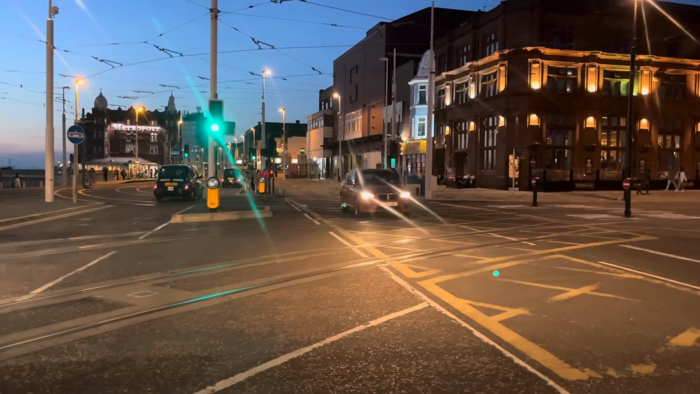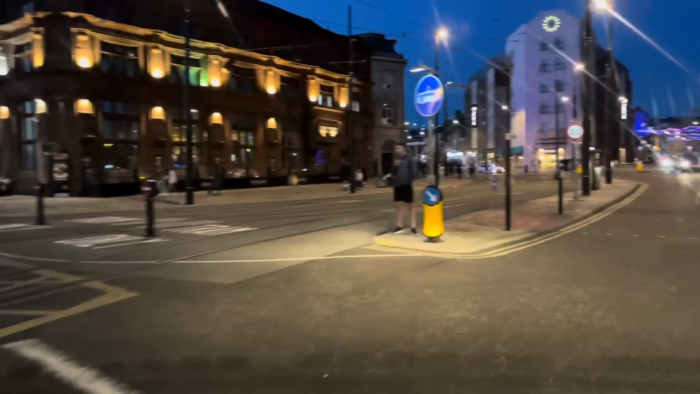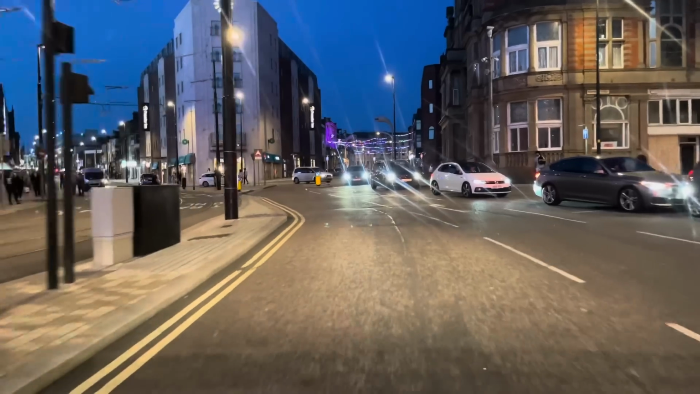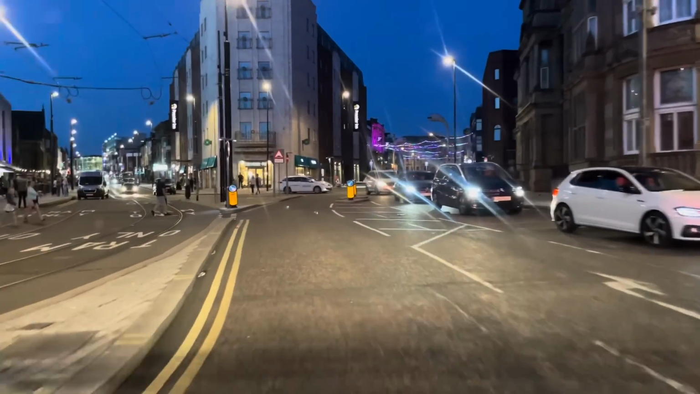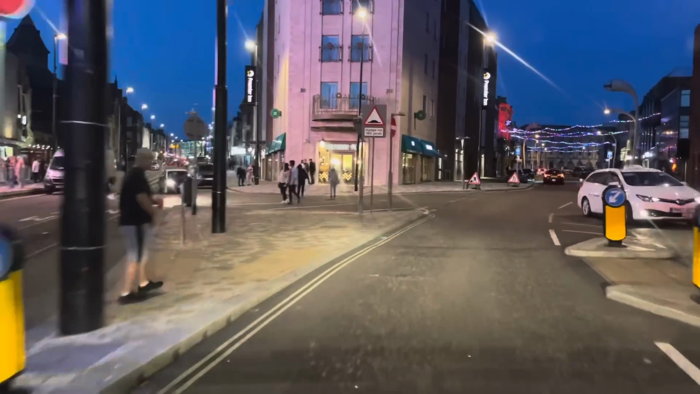When will the trams be going up these tracks? I have no idea. But this is Talbot Square. Oh, I can hear music all over the place. There's a lot of people over there outside the Trilogy nightclub on the left-hand side there.